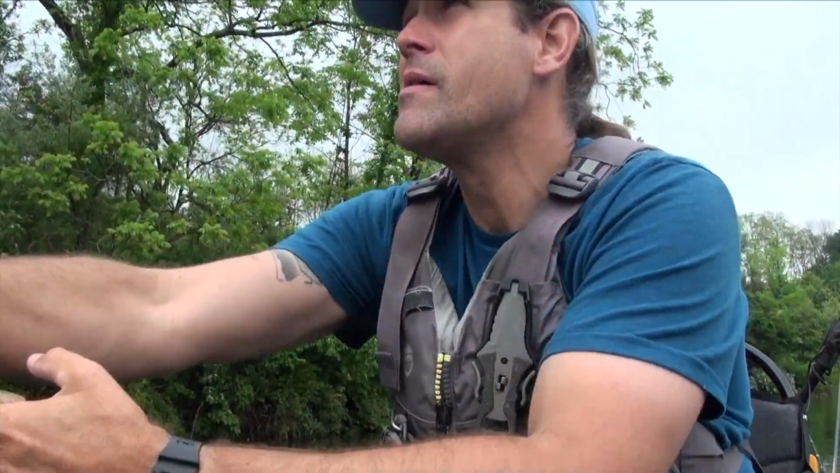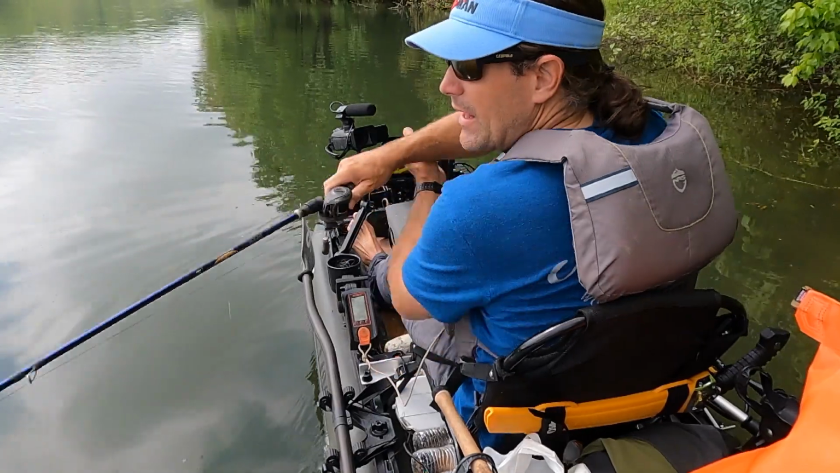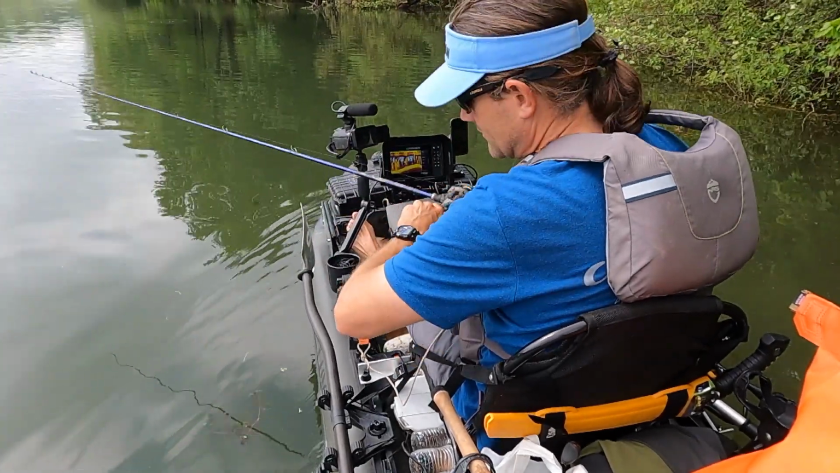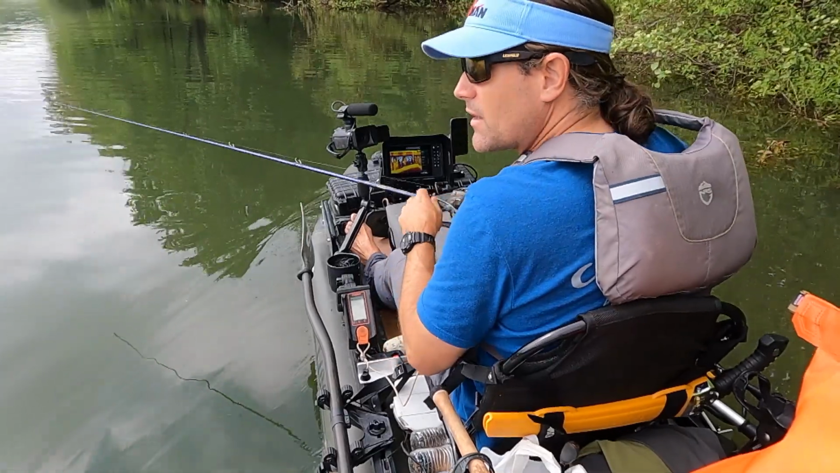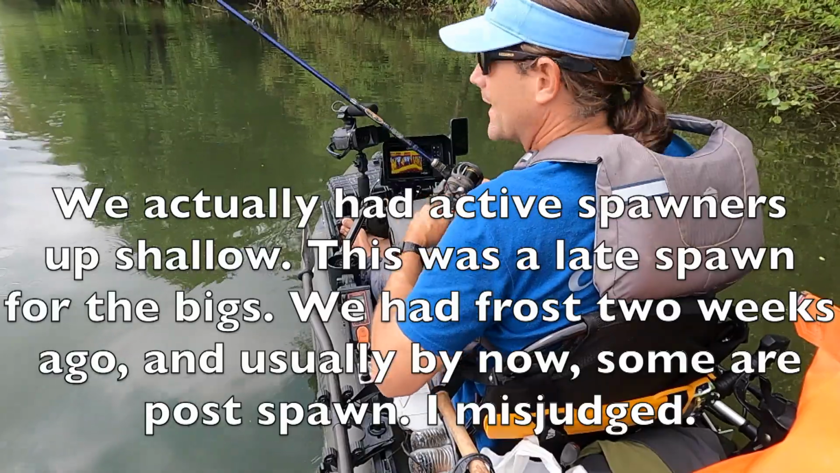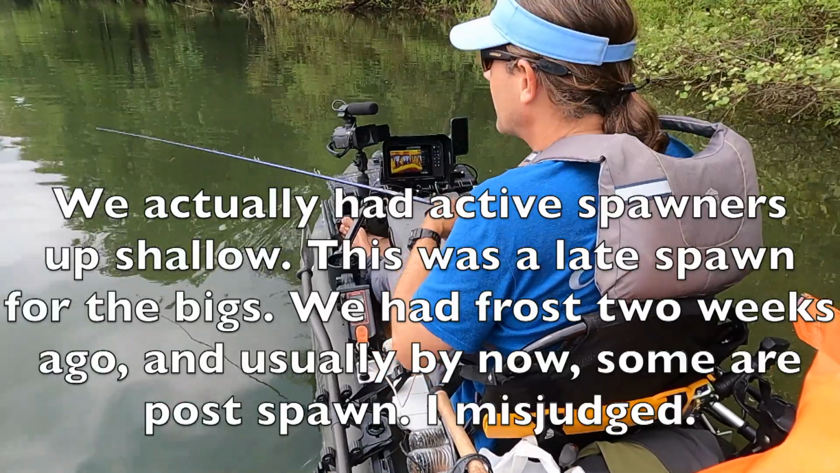We'll see. It's an active area. It's worth targeting before we go out onto the deep points. Now, I know a lot of folks are going to acknowledge the date that I said. It's May 19th in southern Pennsylvania, and they're going to say, no, Jeff, that's not post-spawn. That's the middle of the spawn. And you're right.